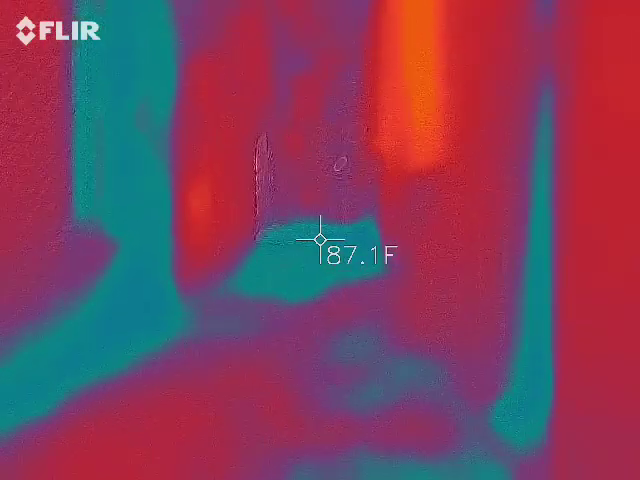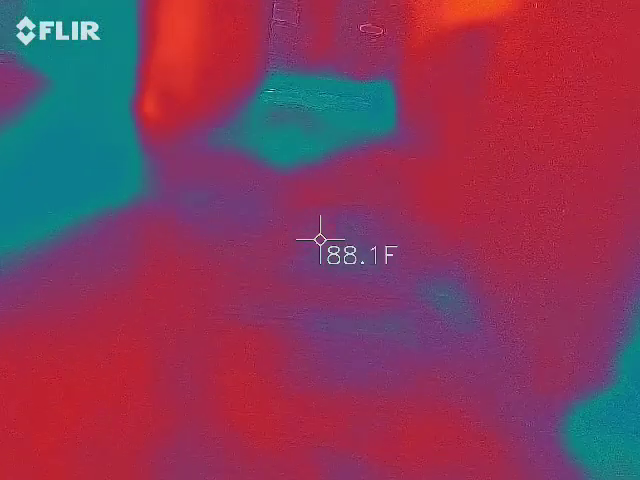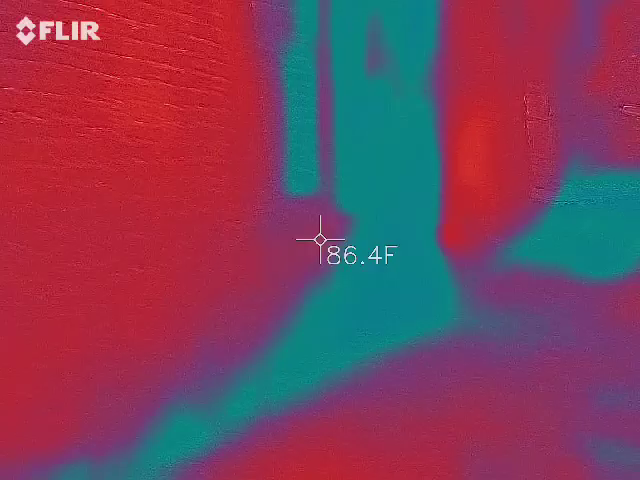They may have had some of those air conditioning vents coming out. If you turn around, you might actually get some blue spots along the walls on the ground where they meet, because of the AC coming out.